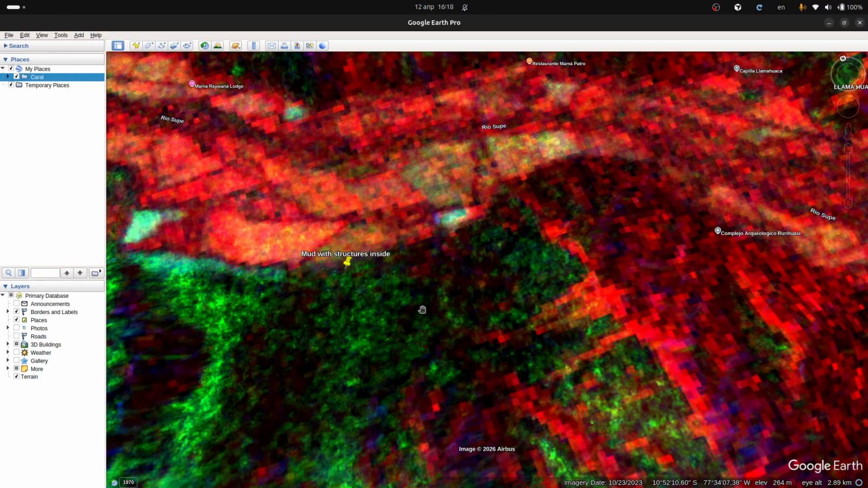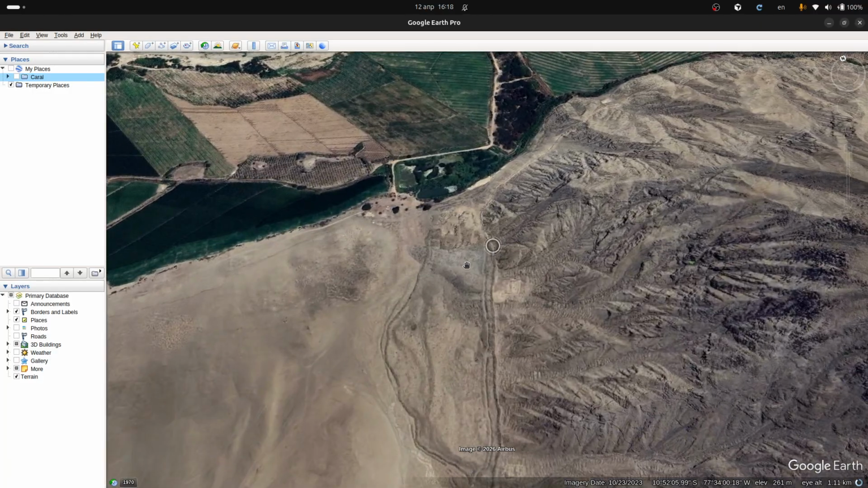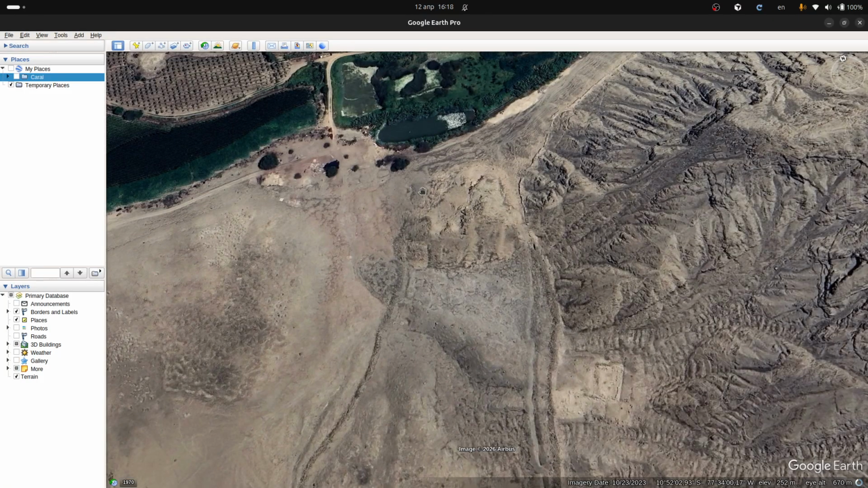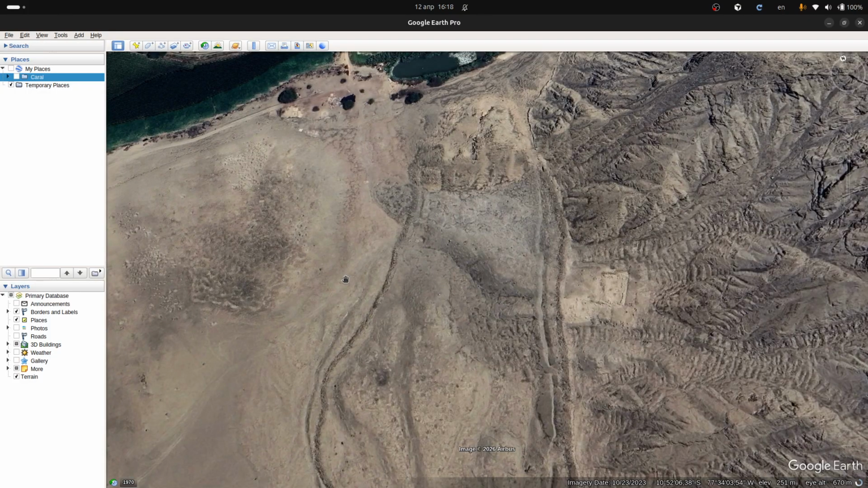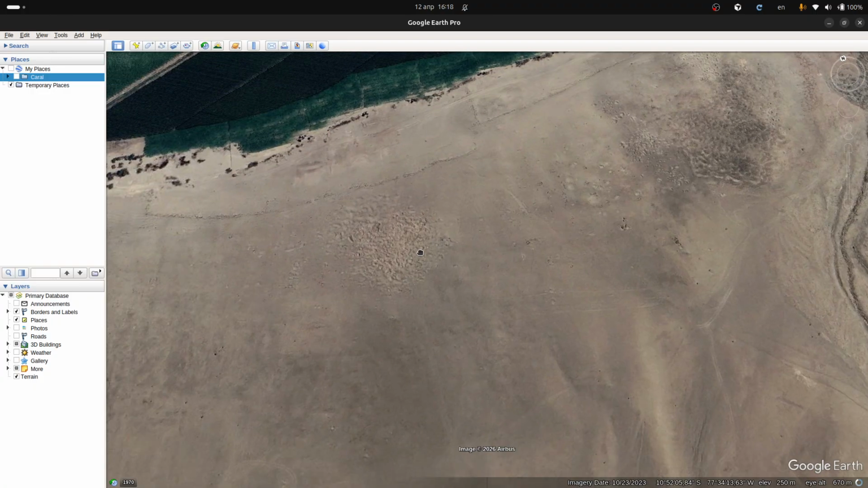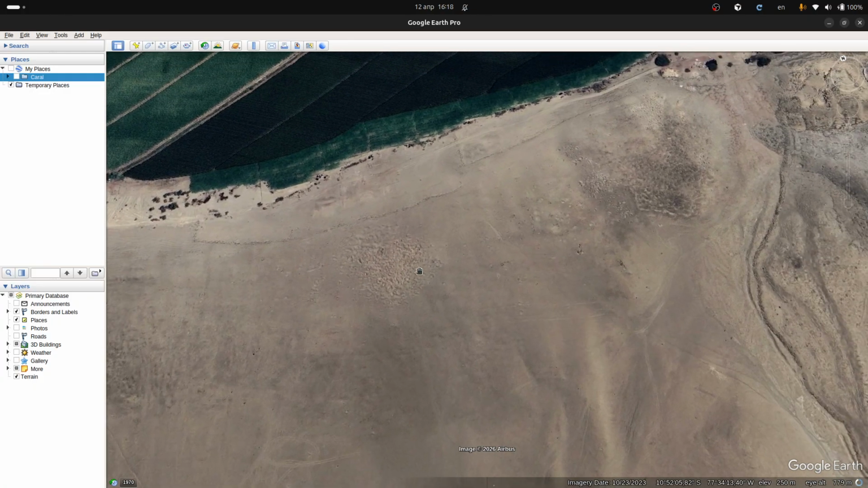It doesn't have any marks on photos, so let's see what we have here on the regular satellite photo. We have a partly excavated city, and we can see that something inside is pretty obvious.